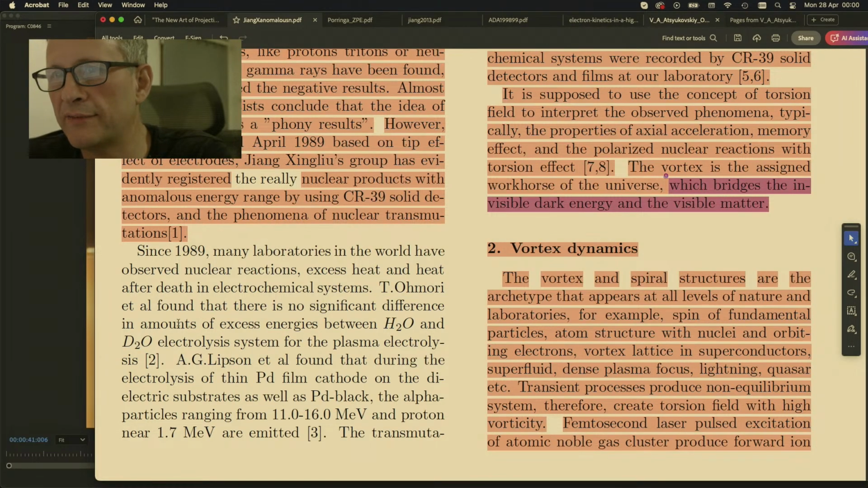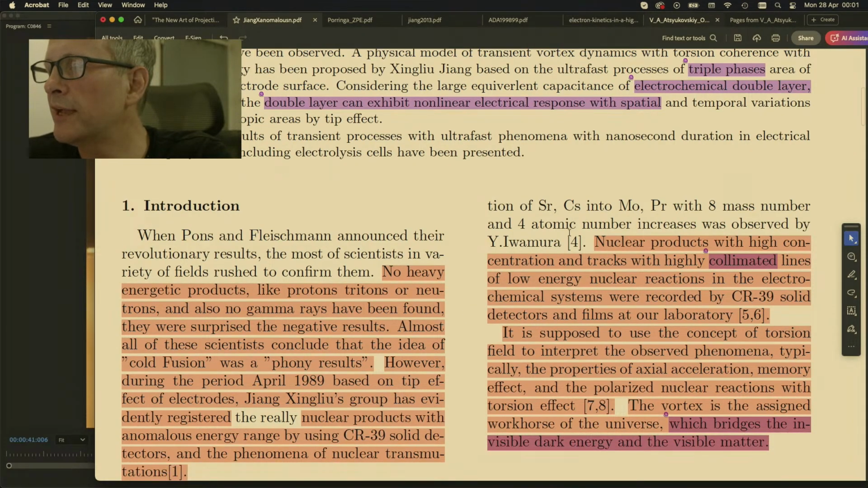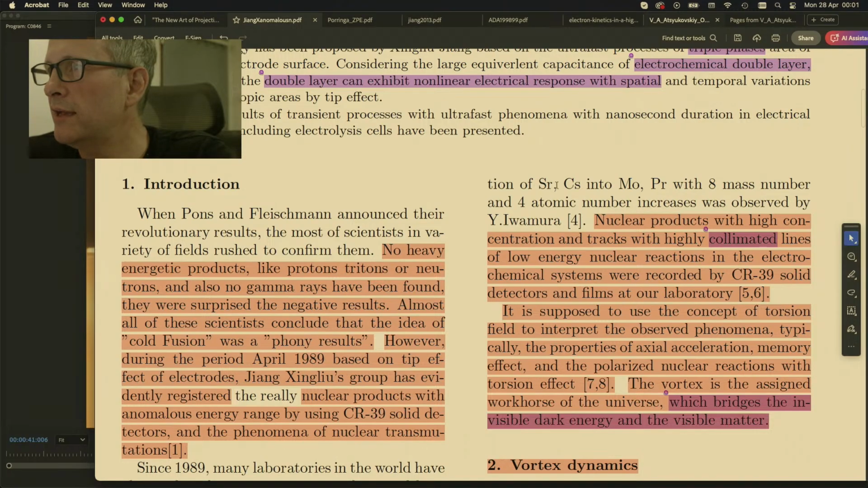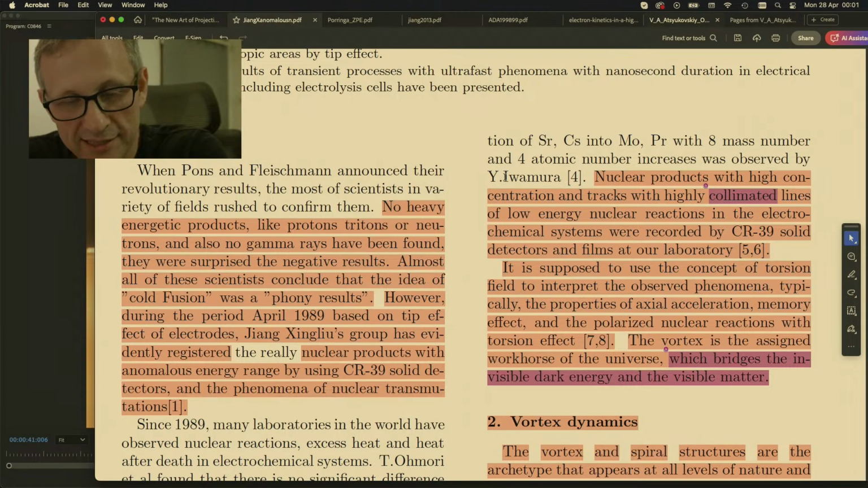Found that there is no significant difference between the excess energies between H2O and D2O electrolysis systems for the plasma electrolysis. A.G. Lipson found that during the electrolysis of palladium film on dielectric substrates as well as palladium black, alpha particles and protons are emitted. The transmutation of strontium, cesium into molybdenum, praseodymium with 8 mass numbers and 4 atomic number increases was observed by Iramura, who is leading this year's ICCF in Japan.